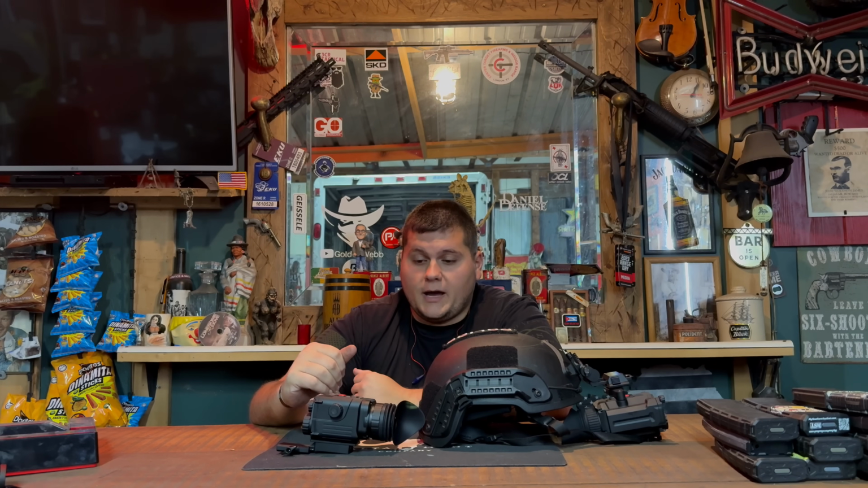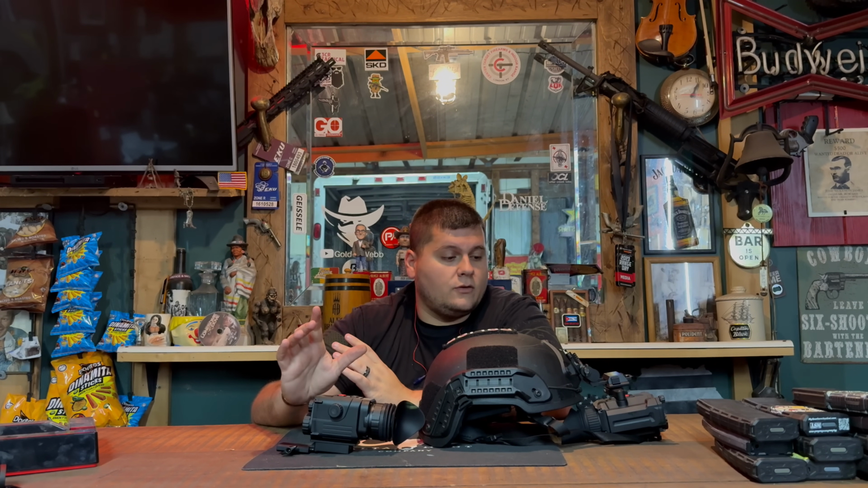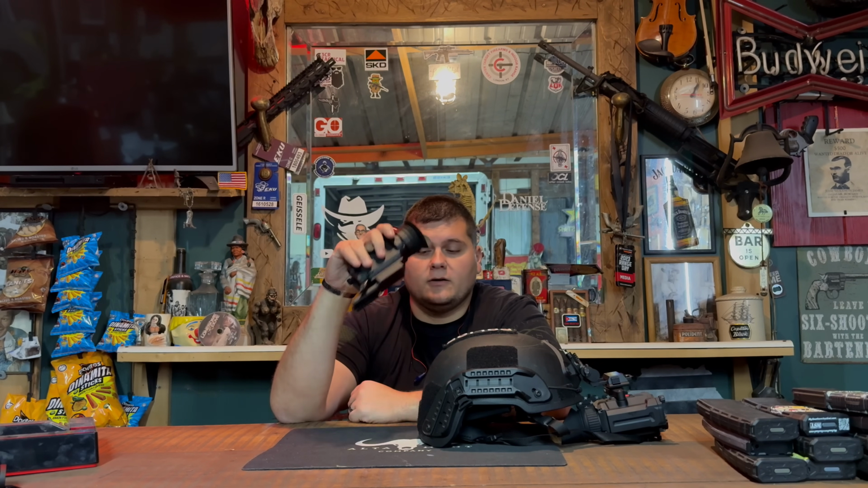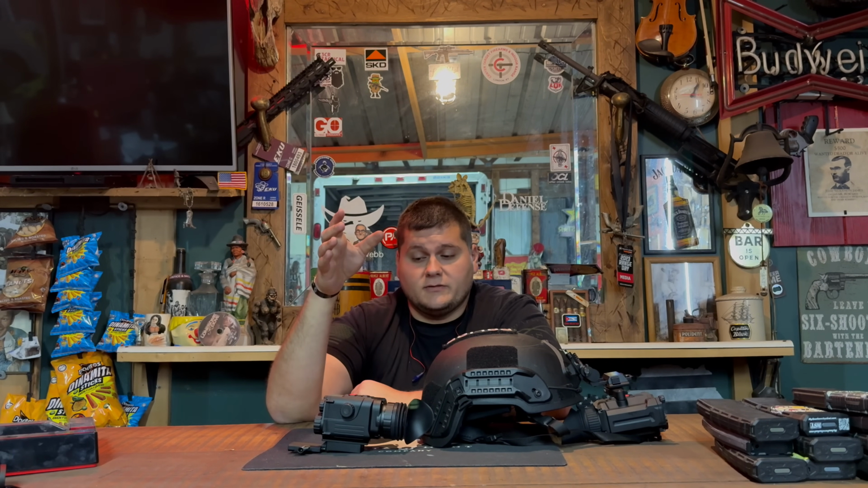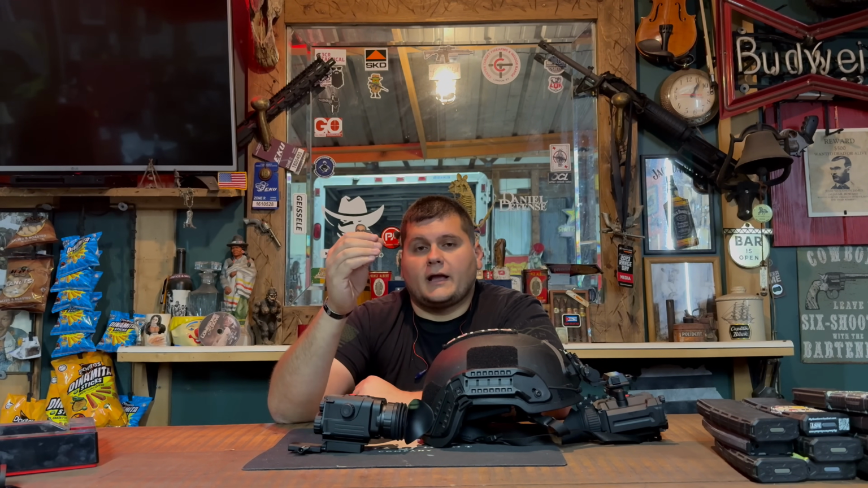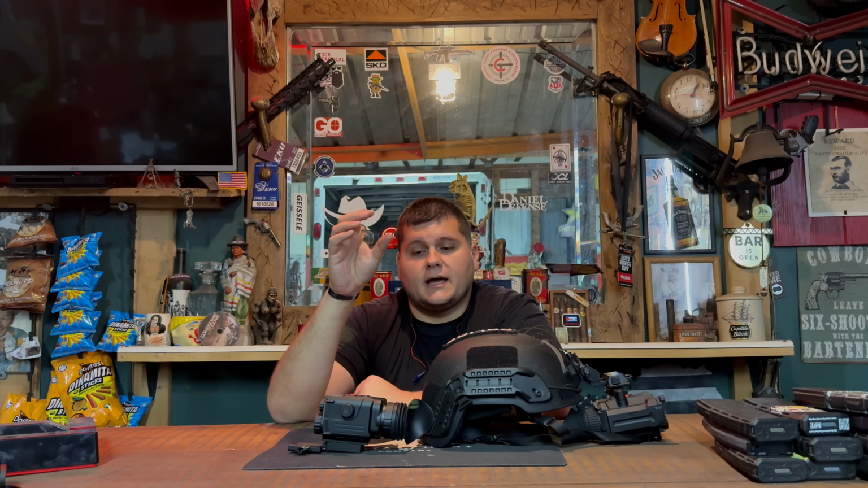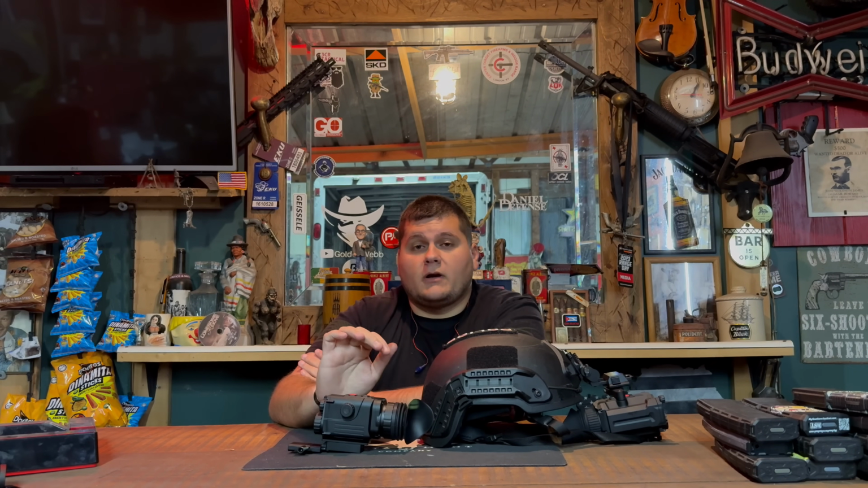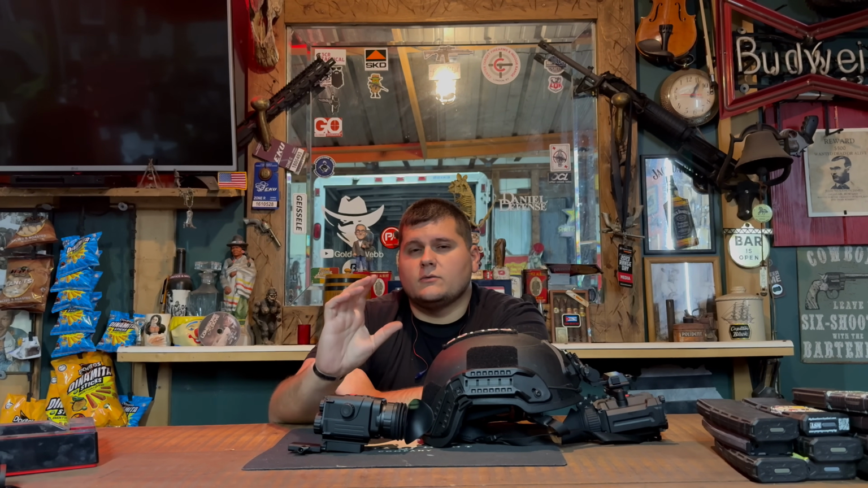So very great battery life, and the ability to mount it not only to a helmet but to a rifle and also just use it as a straight up handheld device is a great buy in and of itself. If I did have to say one thing I wish it did have, it's something to where I could record internally so I wouldn't have to record with my phone. Yes, I know a lot of their optics that they're having right now have that ability, but I wish they would add it to this one.